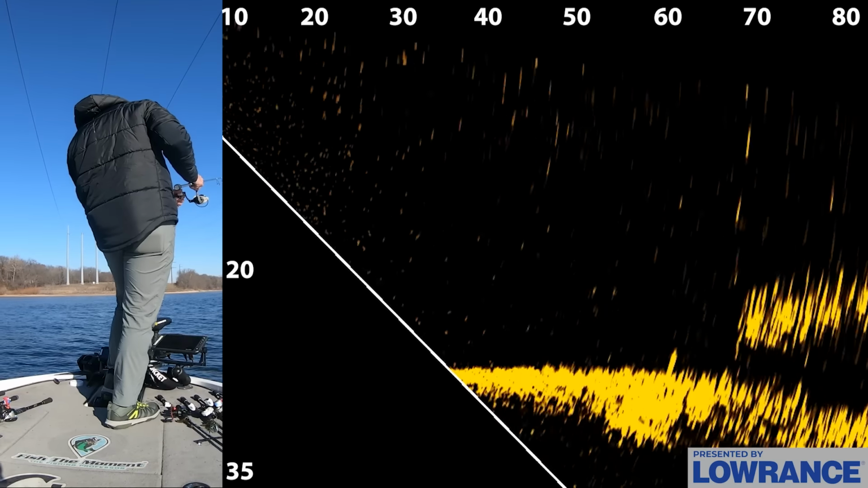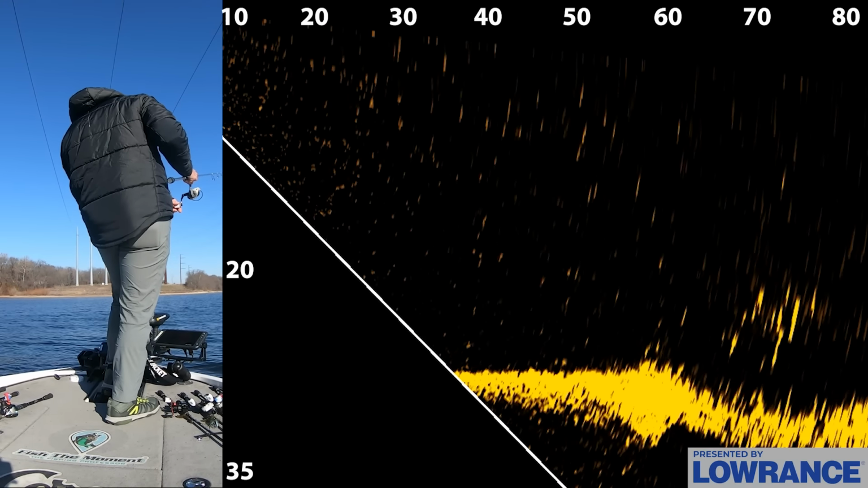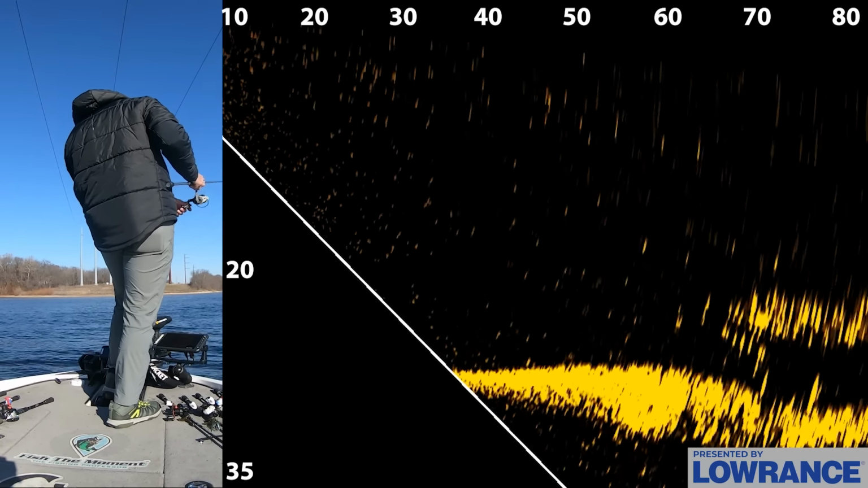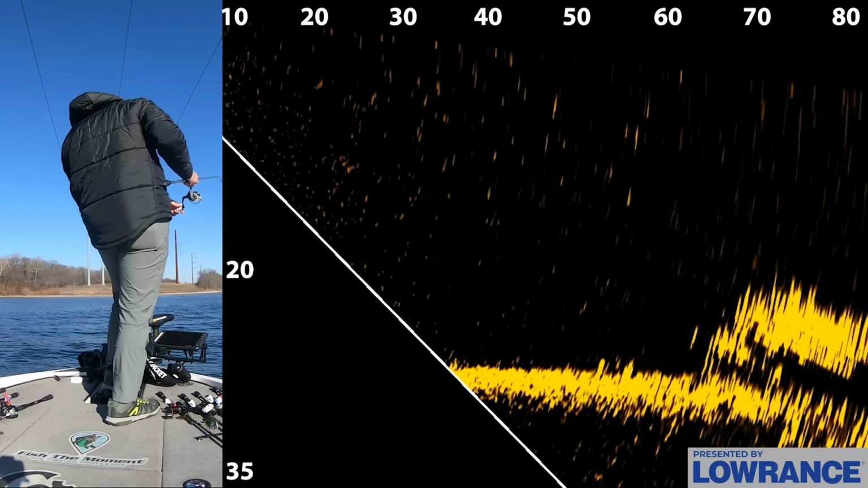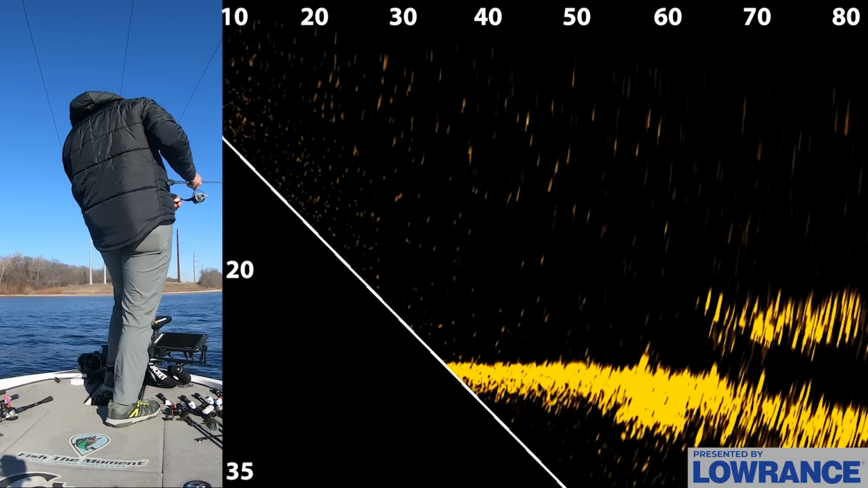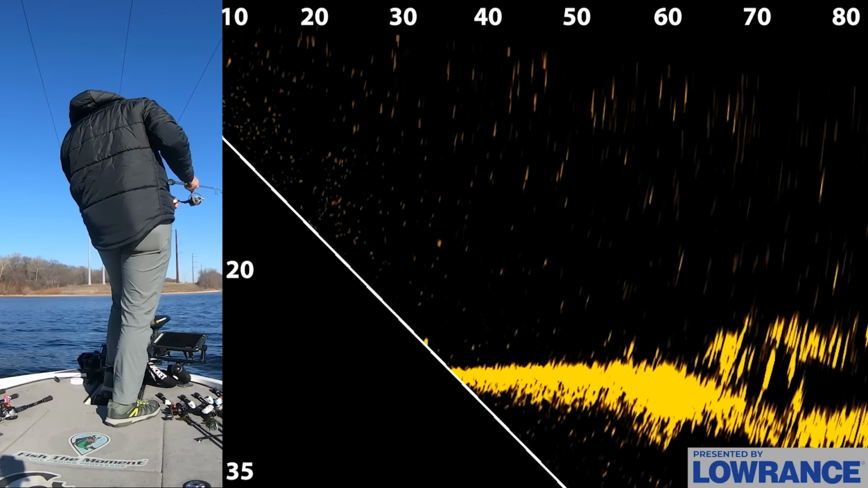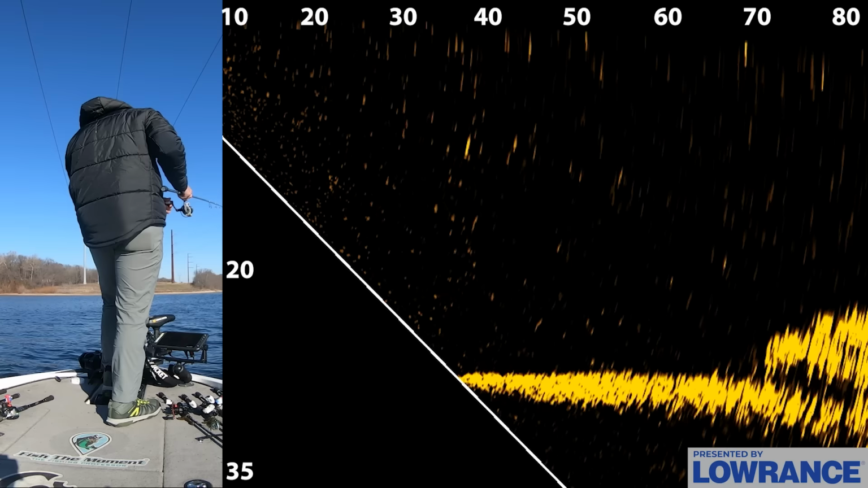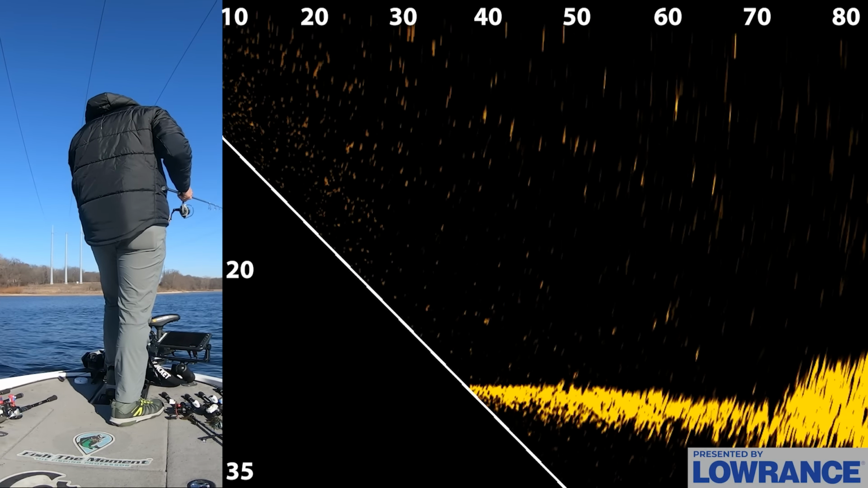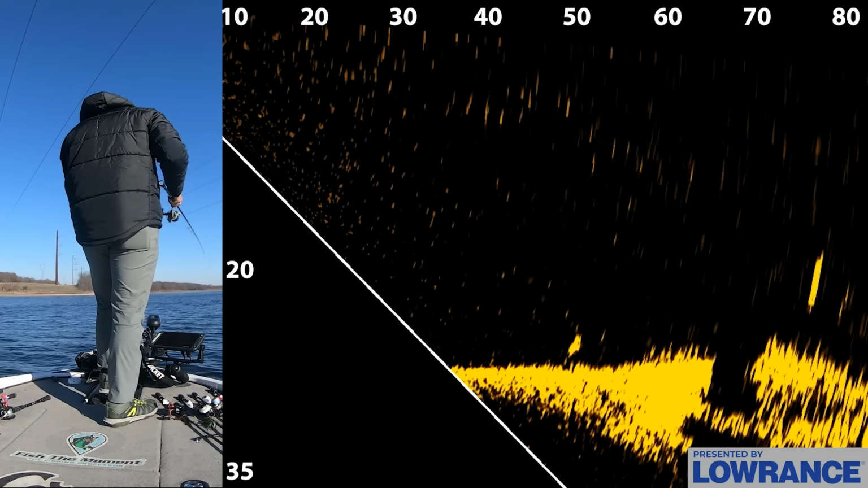I'm shaking my minnow, see if they come up and get my bait. I'm right around a bunch of them. You can see my bait, I hopped it a little bit more, 60 feet. Come on, come get it. Nope. They're in that bait right there though. Bunch of them down there. Look at all those fish. They're on top of that bait now. I need to get over there.